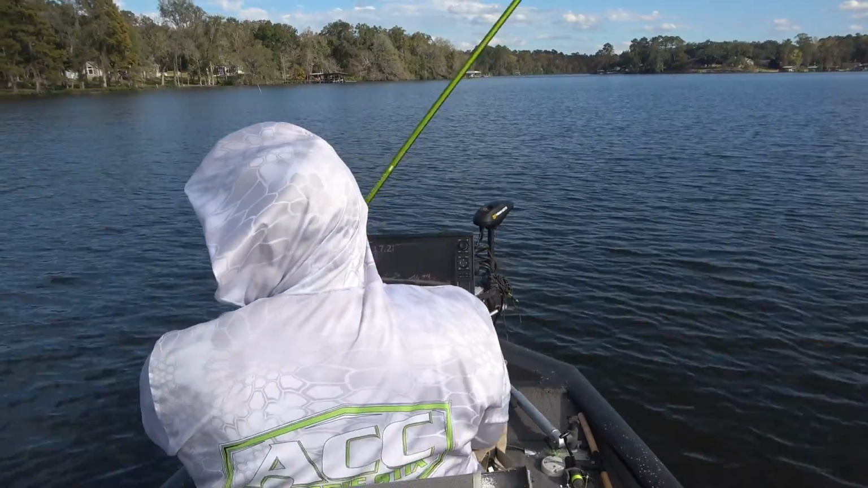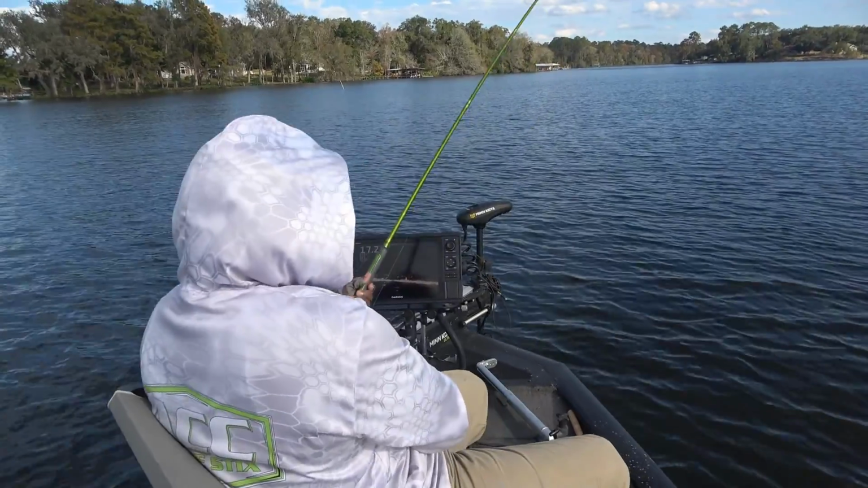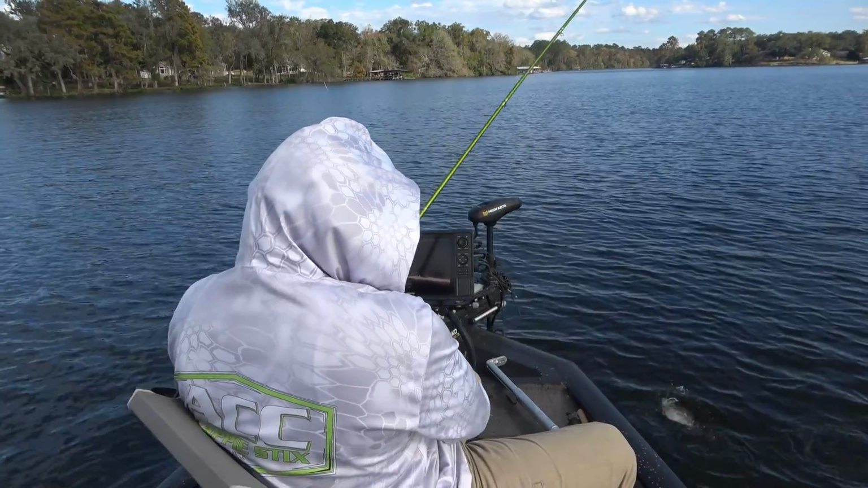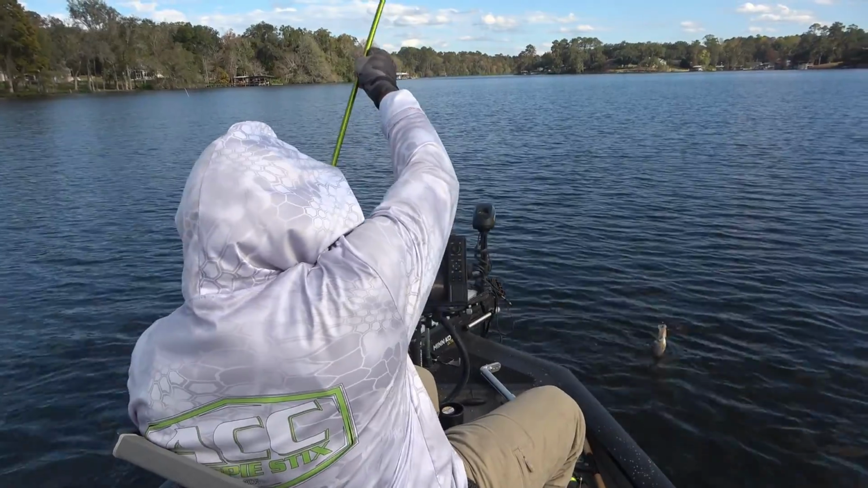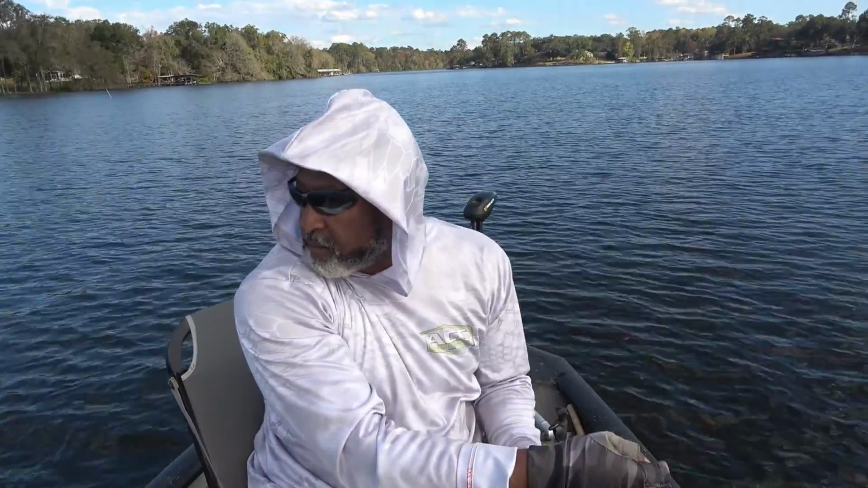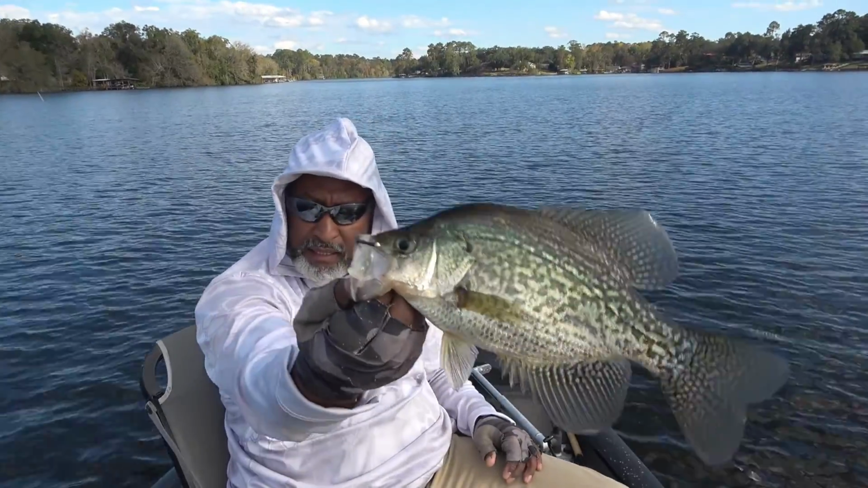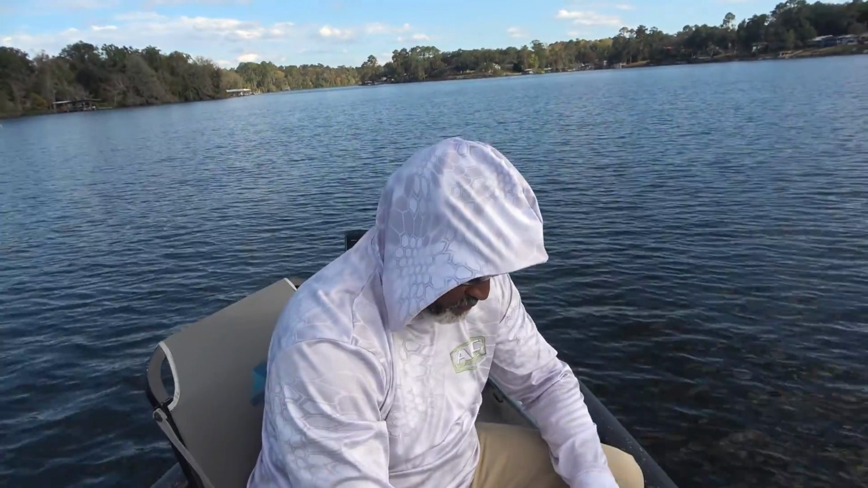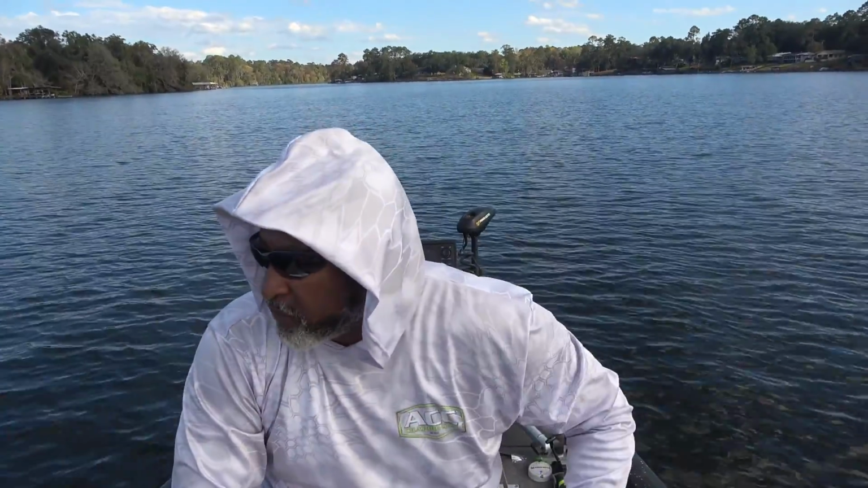That's a solid fish there, folks. That's a very solid fish. Very solid fish. Trying to fish discreetly over here, guys, but bingo, look at there. Solid fish. Beautiful Lake Talquin crappie. Go throw him in the live well, see if I can catch another one from up down there.